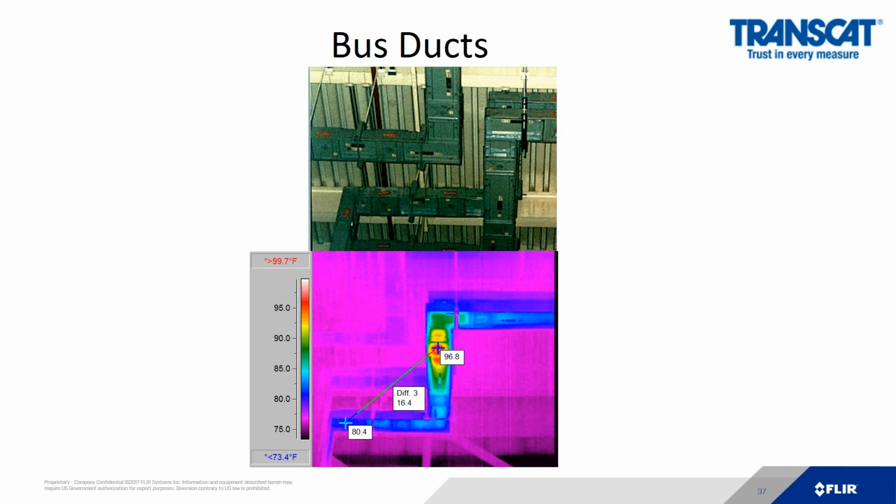Many applications and many facilities can also be looked at, like bus ducts. This is what we would call an indirect temperature measurement. There's heating on one part of the bus duct versus the other side of it. That's 16 degrees. Anecdotal evidence indicates and tells us that that rise is probably 20 times that temperature difference. And when that part fails, if you are familiar with bus duct fires, you know they can be quite explosive.